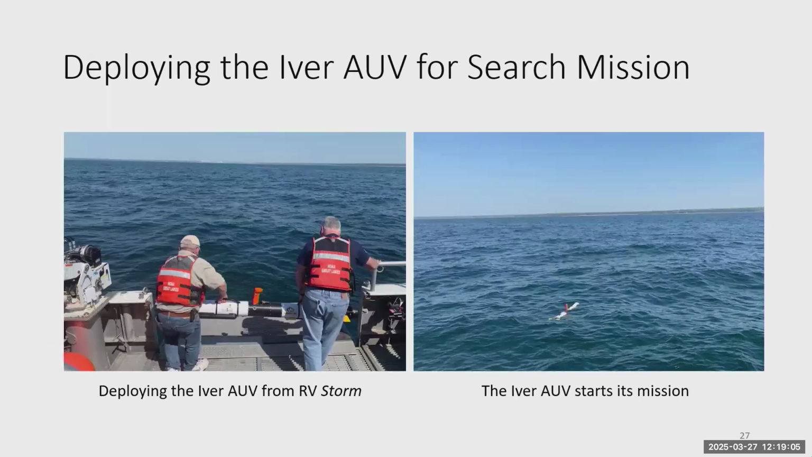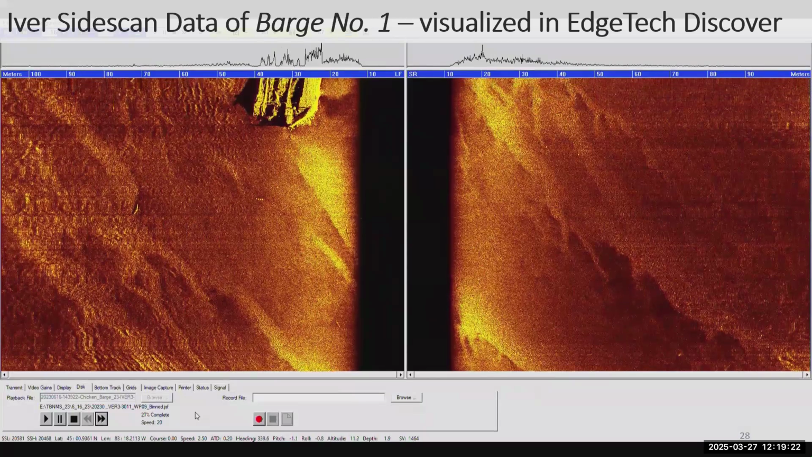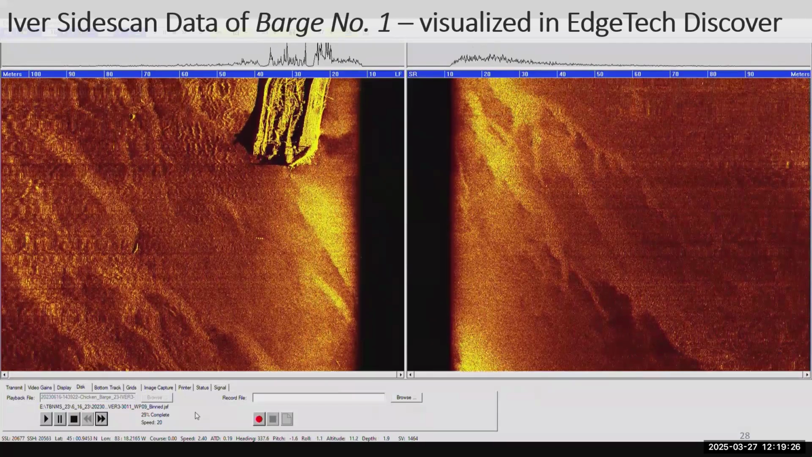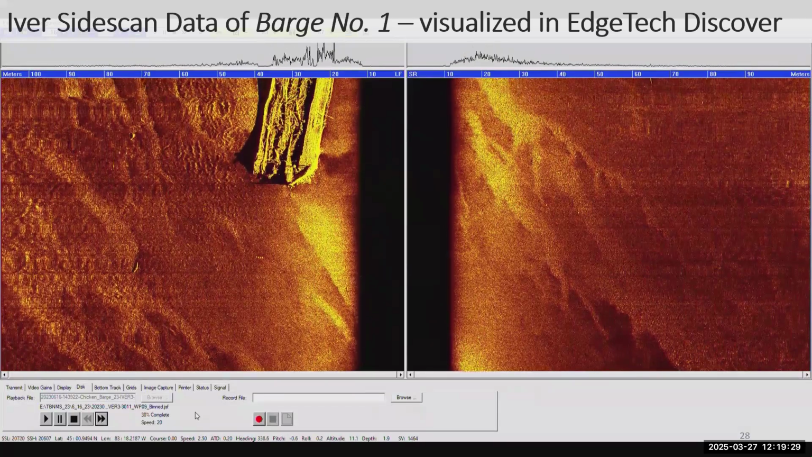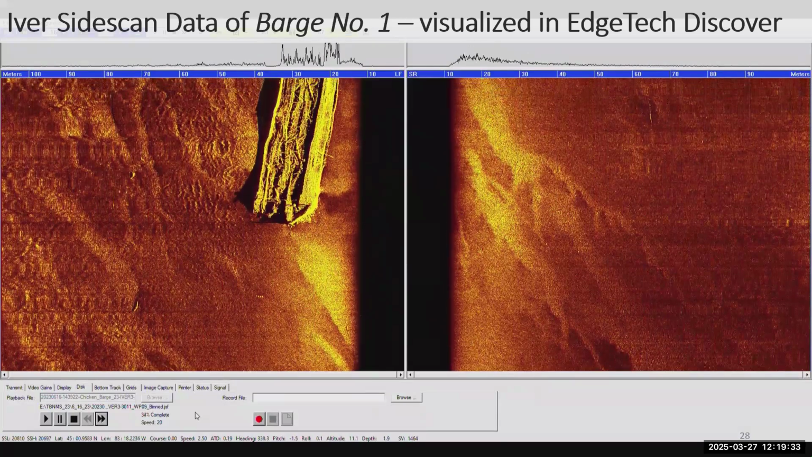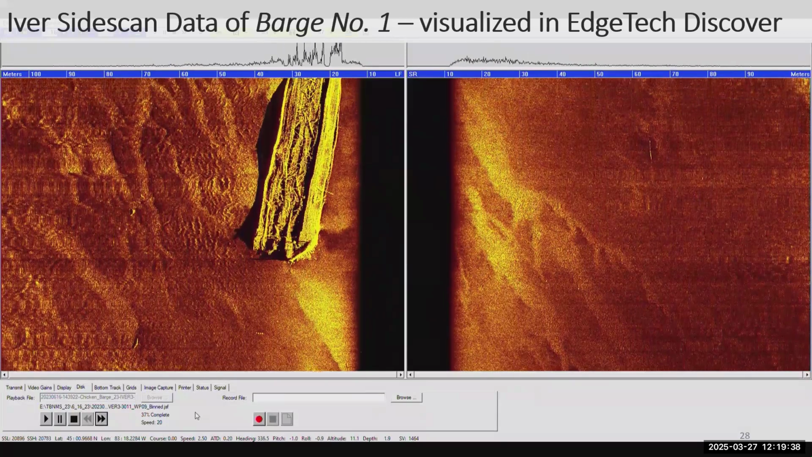So once we have our pre-planned mission loaded onto the vehicle, we deploy it. These were day trips out on the boat, and we would typically deploy the AUV for about an hour at a time, so not too long of missions. And then when we get the vehicle back, we would take a look at the data, and this is kind of what we see. This is barge number 1, more familiarly called chicken barge because it had a bunch of chickens on board when it sank that all floated to shore. So it's a fun one that we liked to put.